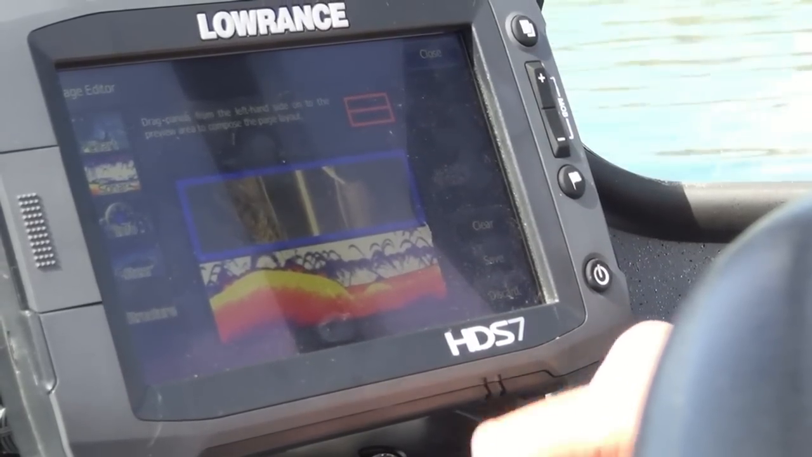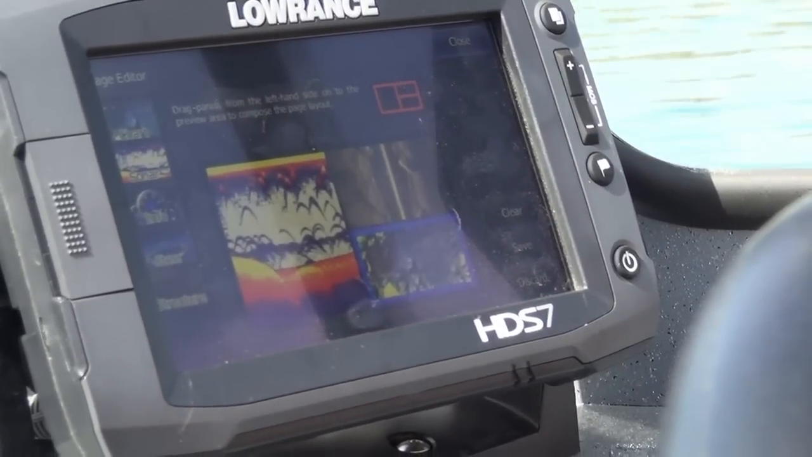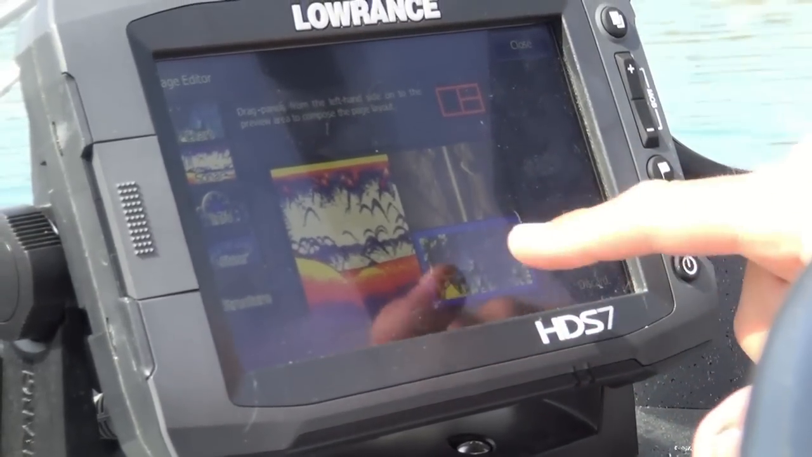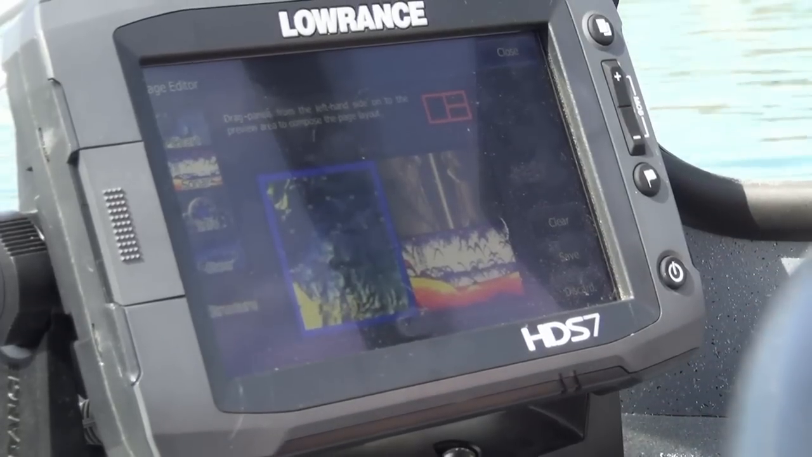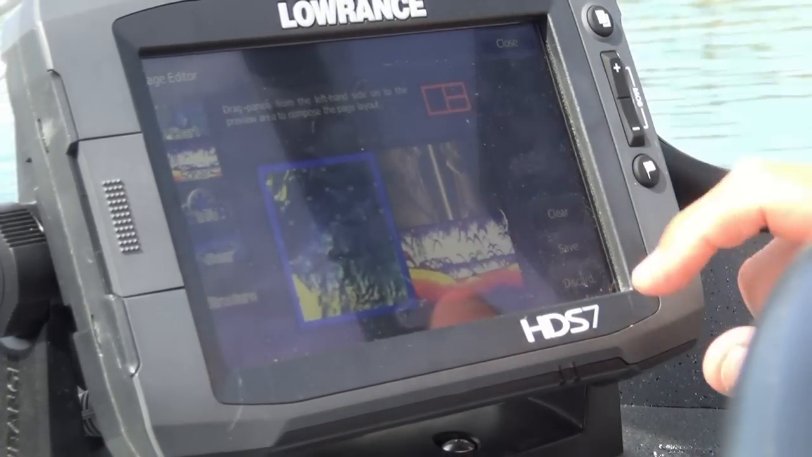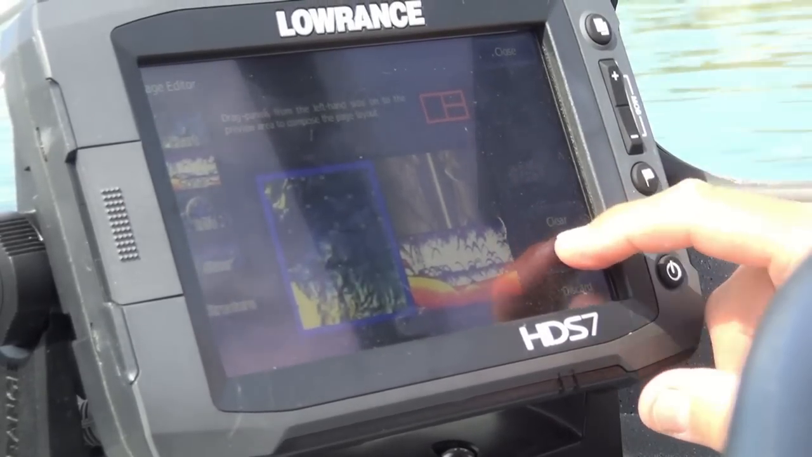And now I'm going to put my chart plotter on there. So I grab that, I move it, and it ended up in the wrong spot, but I'm going to put that over there and get it the way I want. Now I can either save this or I can clear it out, but I'm going to save it. Boom.